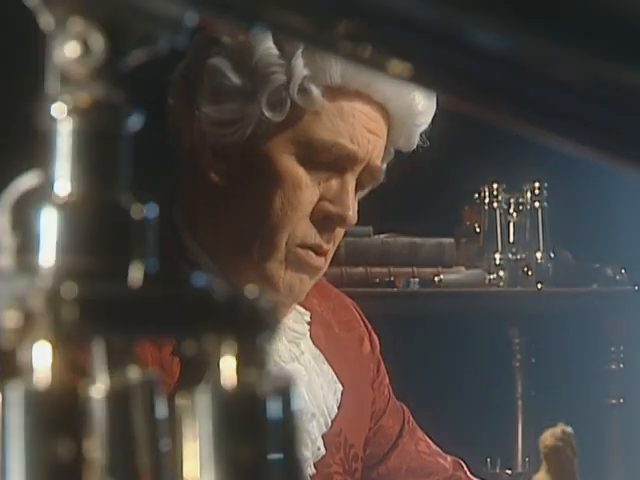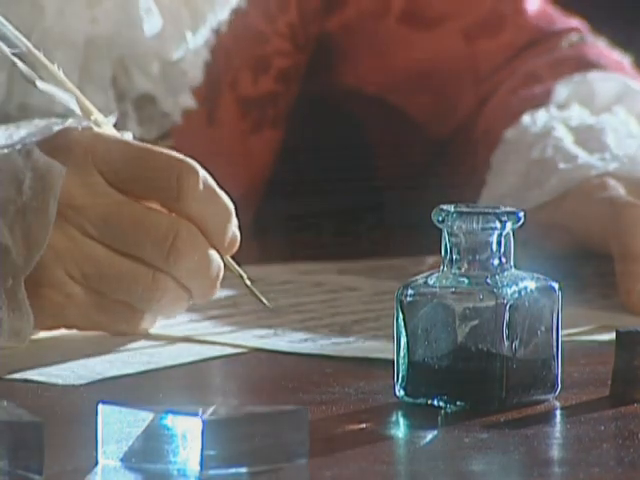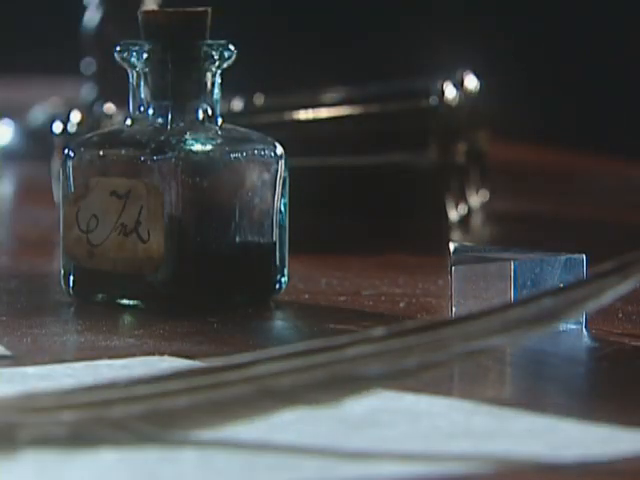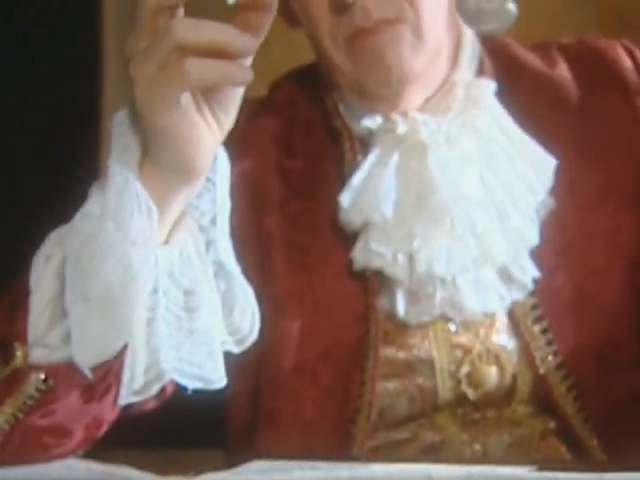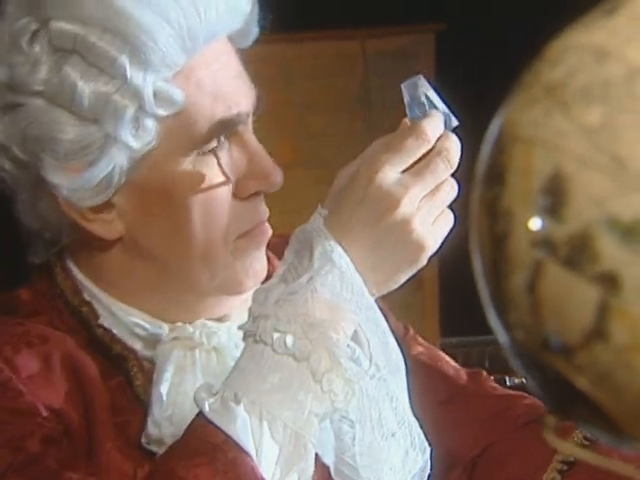Herschel is famous for his discovery of the planet Uranus in 1781, the first new planet discovered in the modern era. But Herschel made another dramatic discovery in 1800. He wanted to know how much heat passed through the different colored filters he used to observe sunlight. He noted that filters of different colors seemed to pass different amounts of heat.